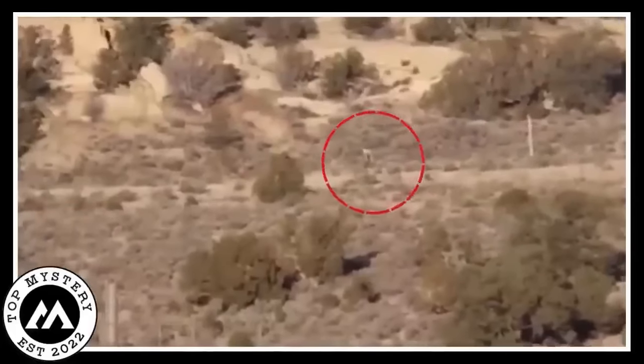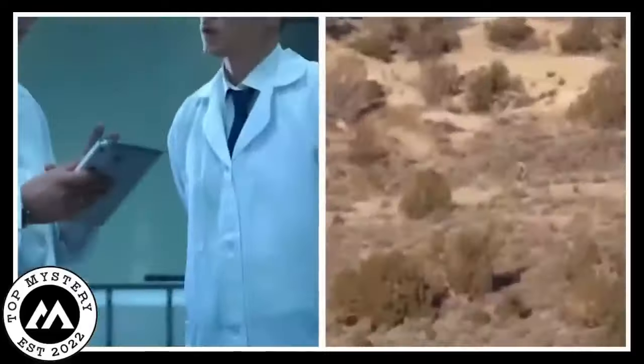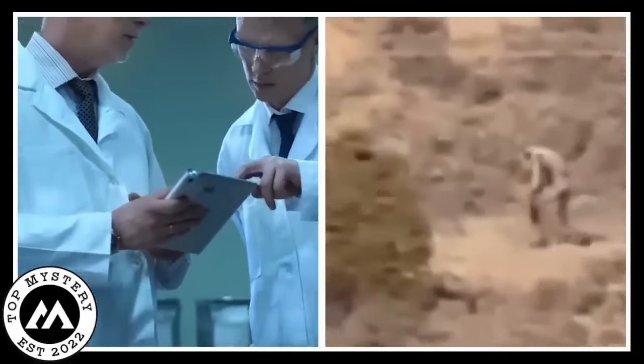Picture a place with lots of sand, and in the middle of it all, you find something that seems like it should be in a fantasy tale. It has the same body shape and features as a person, making it even more unbelievable. Now, locals and scientists are both on this discovery, trying to figure out what this desert human look-alike is about. It's like a riddle waiting to be answered.